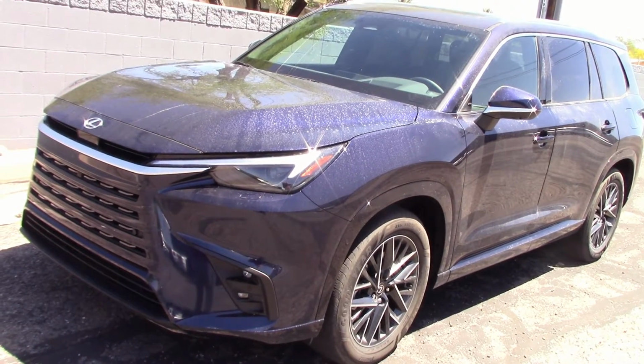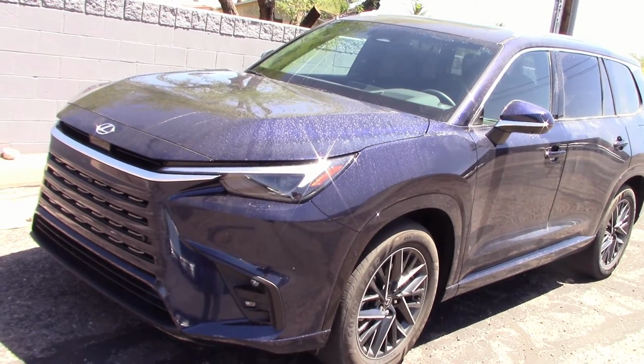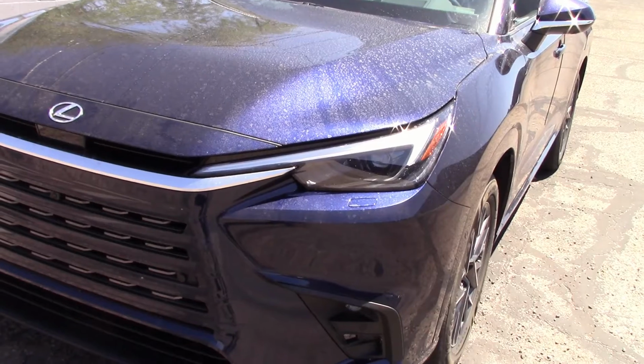Lexus sent us their all-new TX350 to drive. We already did a full road test on this vehicle and posted the video on YouTube, but for this video we're doing headlight test and night drive only. If you want to see the road test, we'll have a link for that at the end of this video.